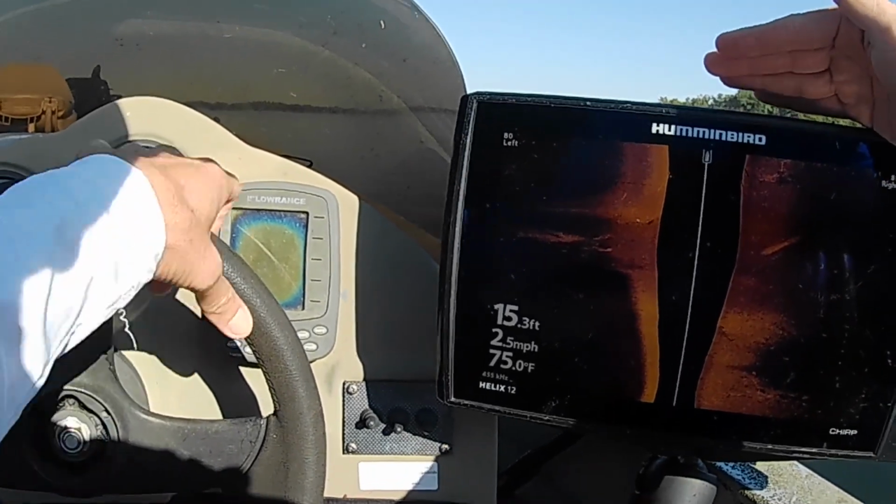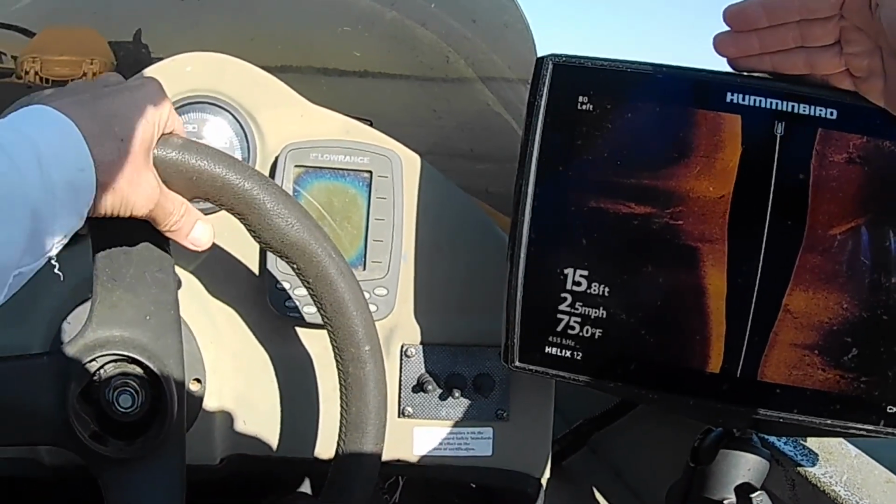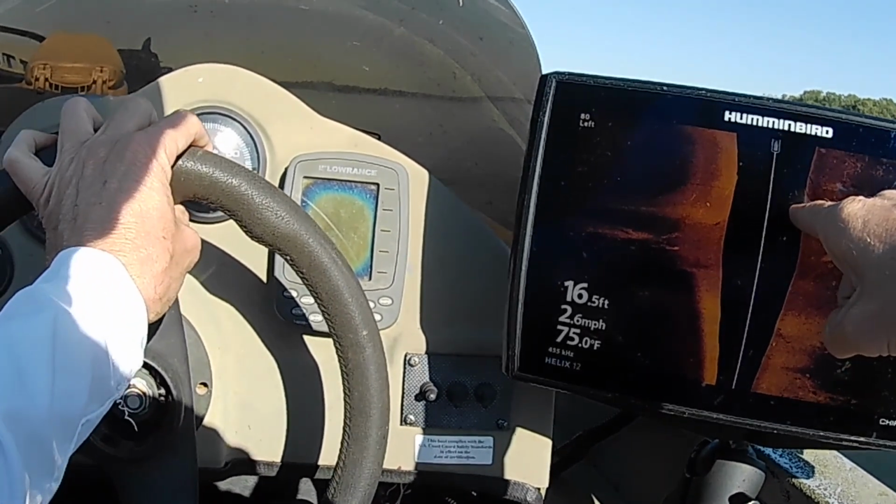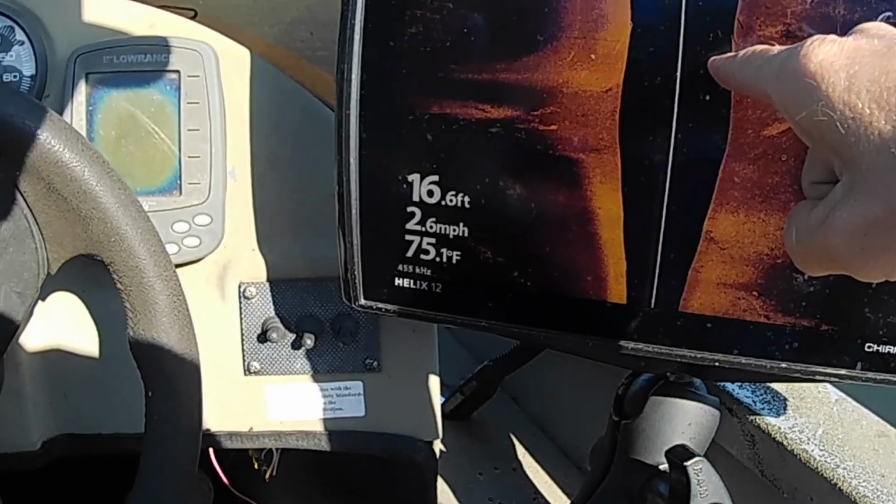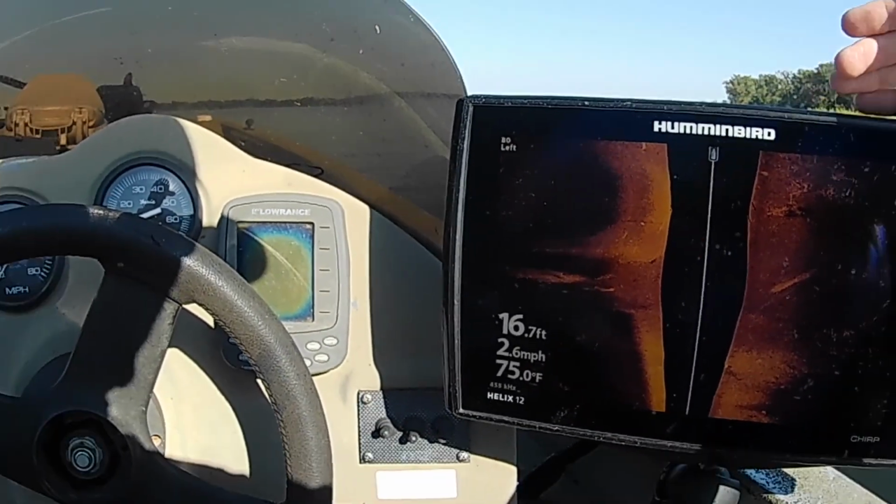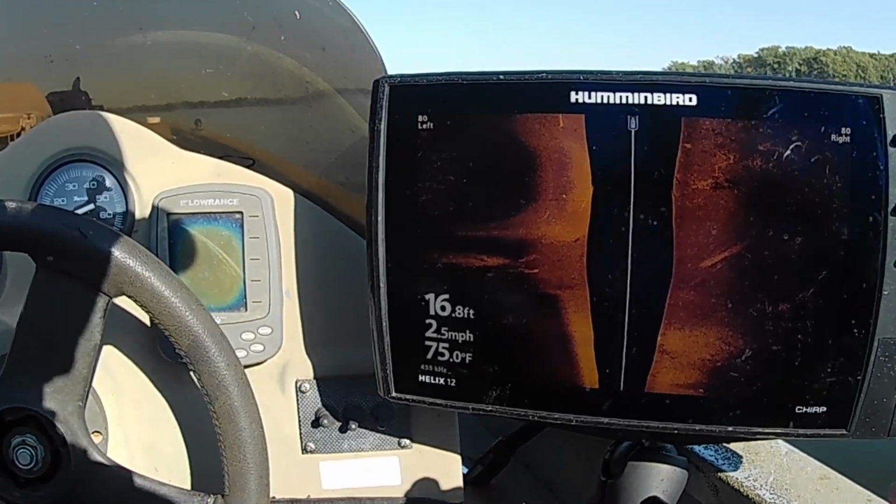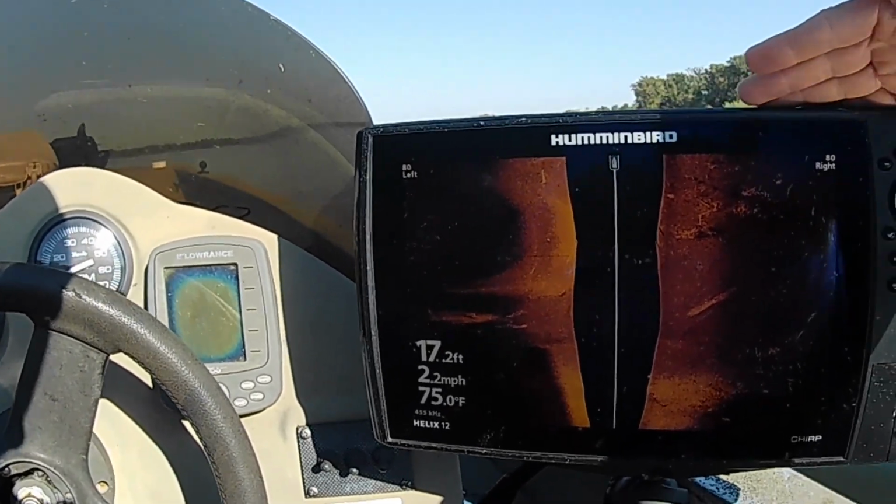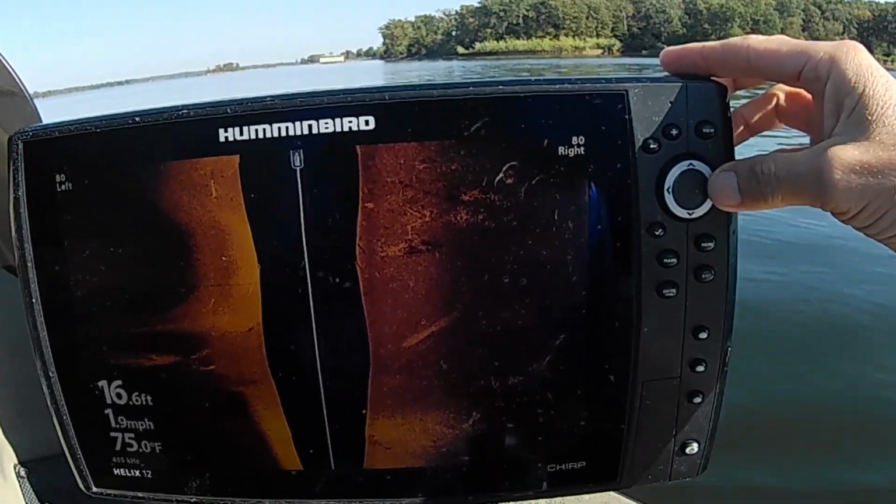I'm going through this area here and I'm looking for some bait fish. Hopefully I'm going to find a lot of bait. There's one little ball of bait right there, and so far, that's it. I see some brush. I see some brush over here on the right hand side, and there are some fish in there.